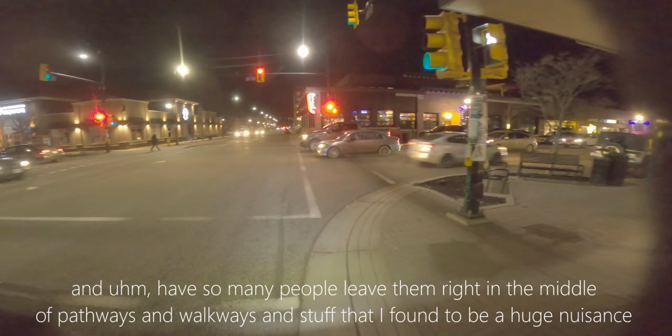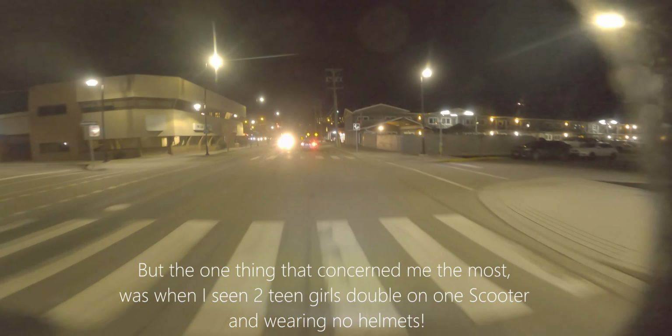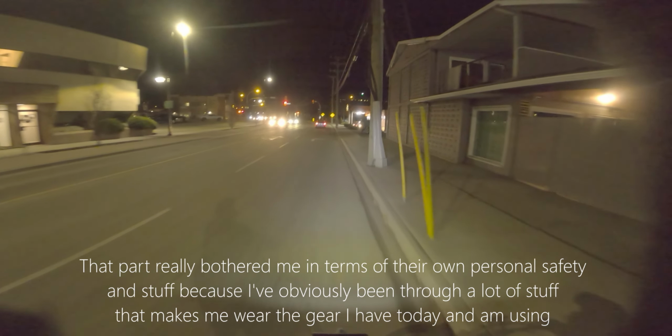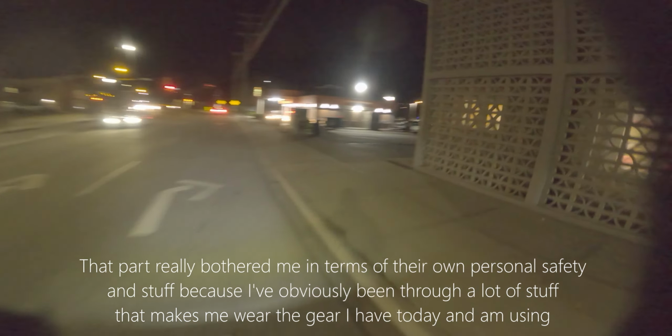But the one thing that actually really concerned me the most was when I see two teen girls double up on one scooter and wearing no helmets. That part really bothered me in terms of their own personal safety and stuff, because I've obviously been through a lot of stuff that makes me wear the gear that I am today and using.